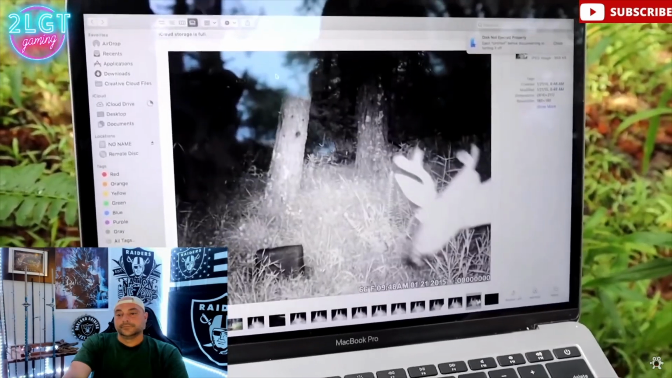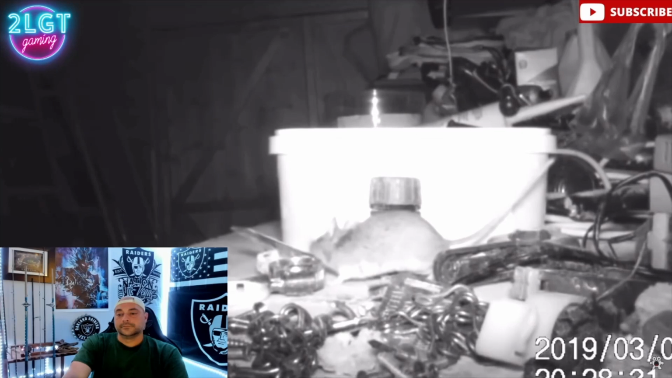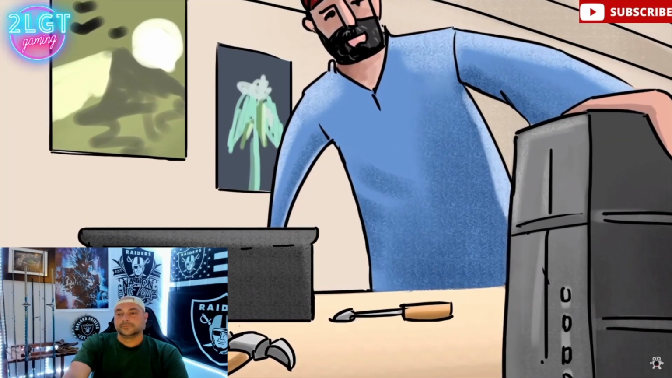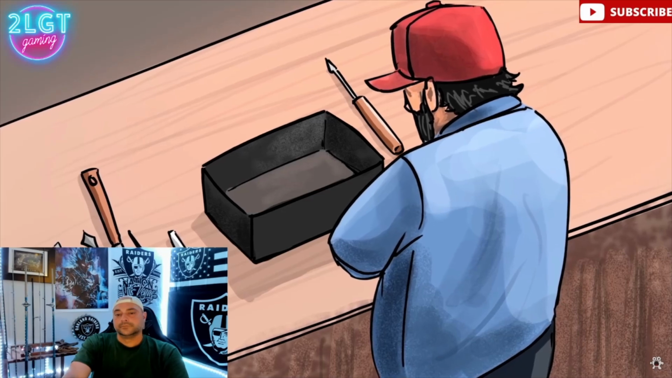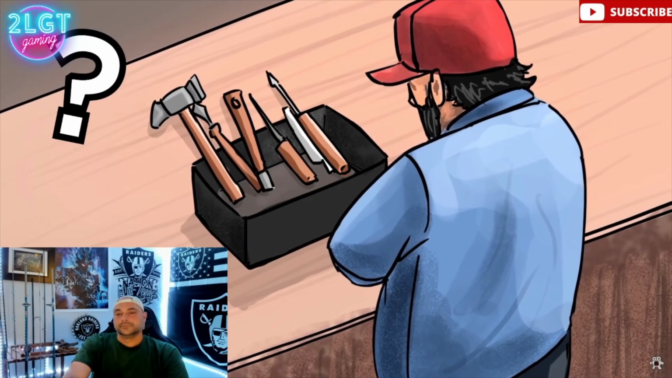Mousekeeping. It's not often you catch something wholesome on a trail cam, so this next piece of footage should leave you feeling nice and fuzzy inside. A 72-year-old retired English electrician set up a trail cam in his shed after he believed someone was playing a prank on him. He kept finding tools he'd left out on purpose had been mysteriously tidied away by the next morning, even though he lived alone.